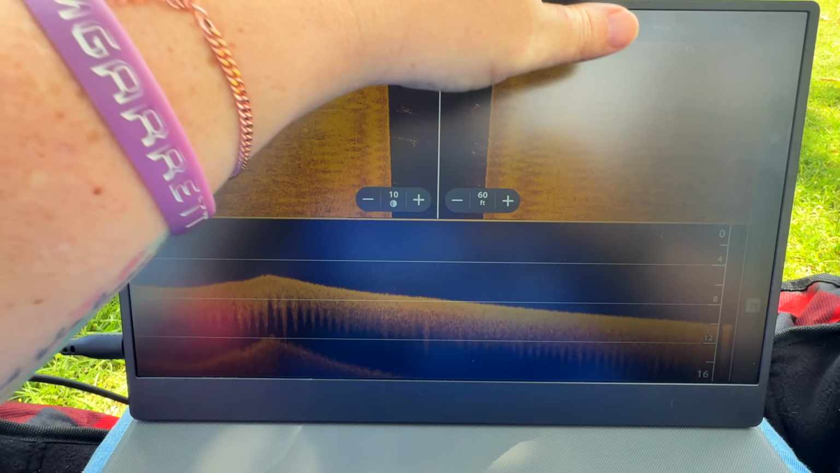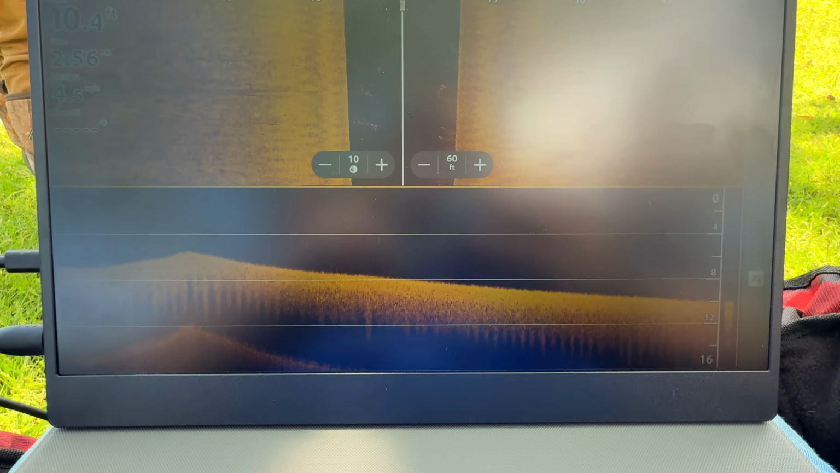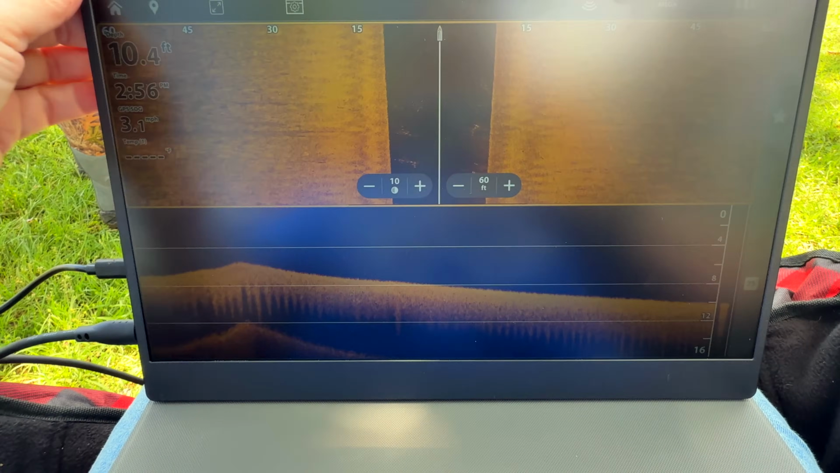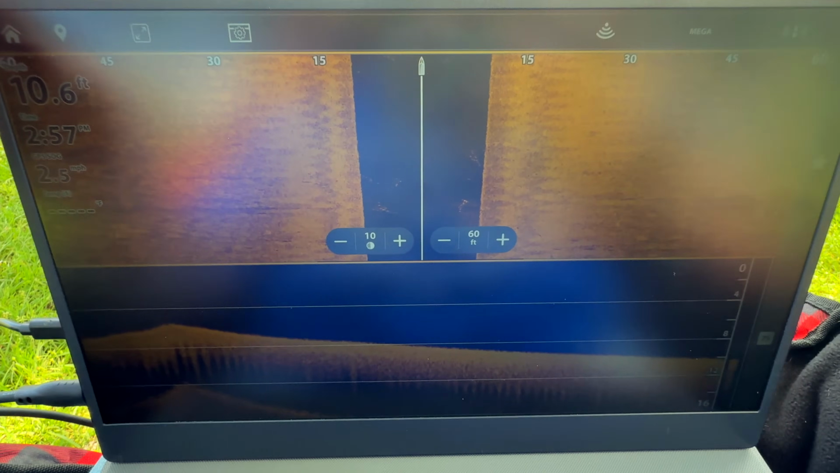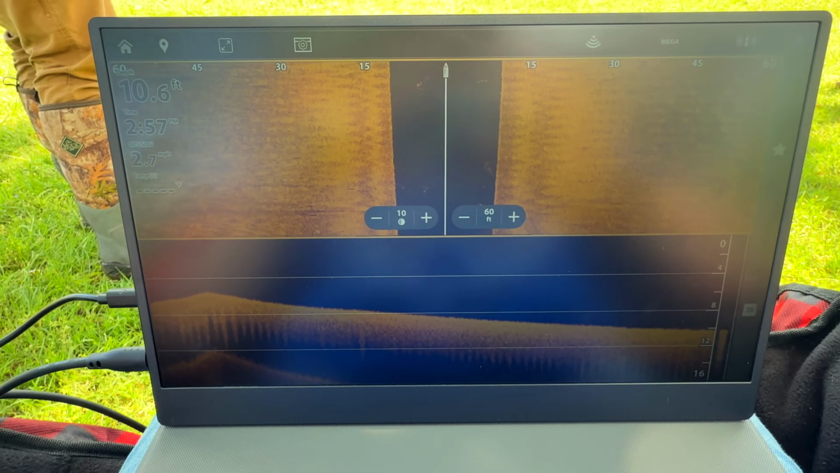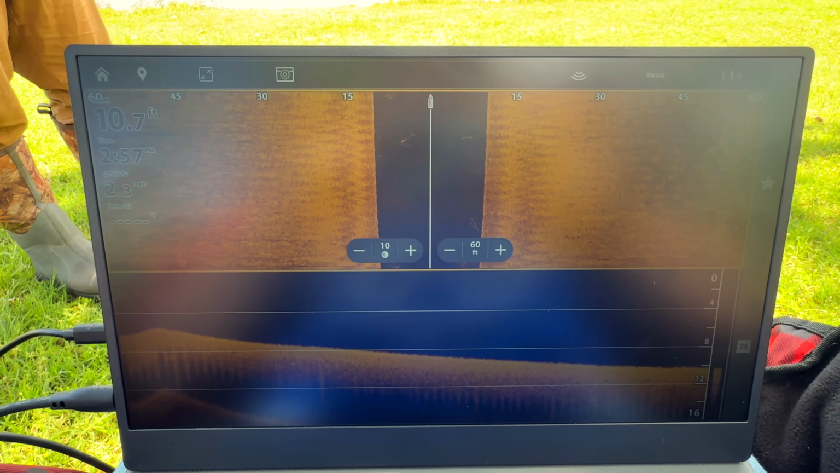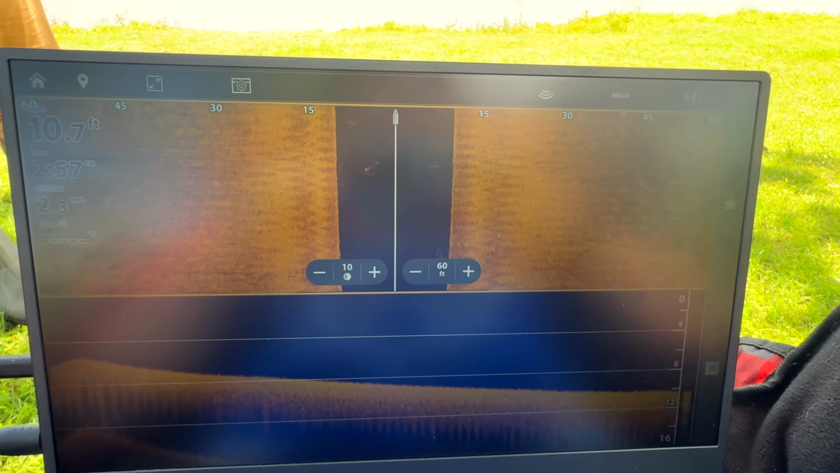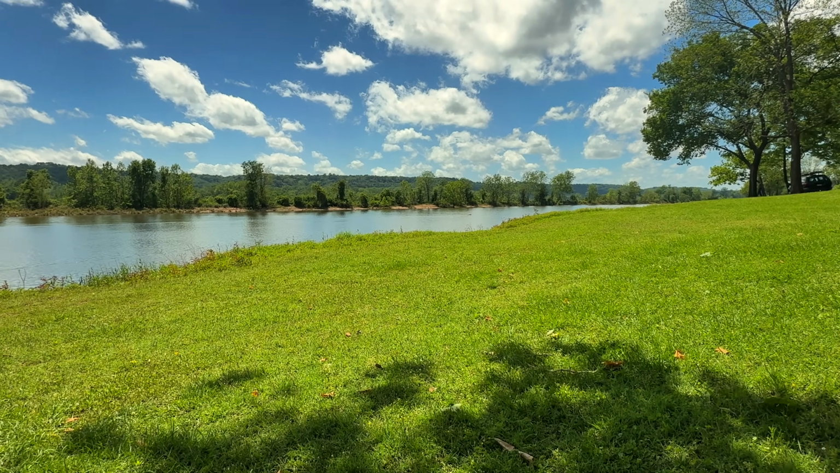Oh, and there's a little ant. Try to be over in the shade so that we can see the screen. It is nice that the screen is matte because that helps with the reflection. But there's the little buddy.